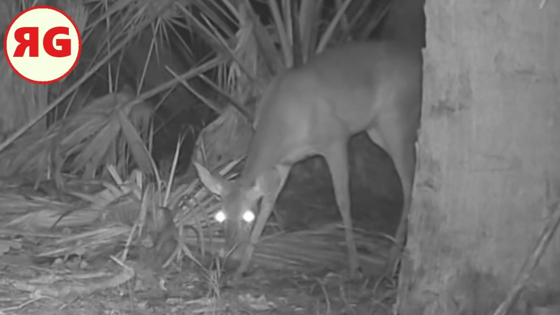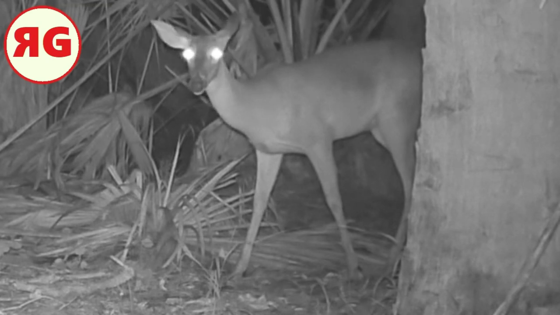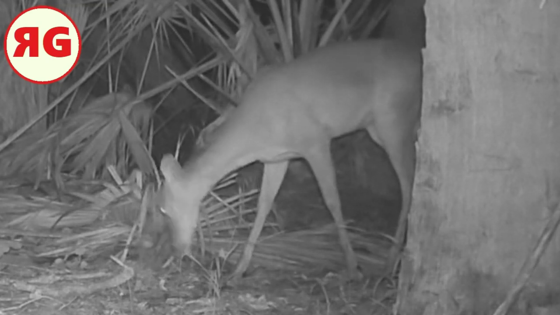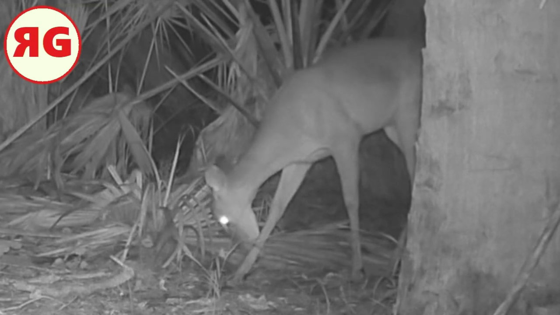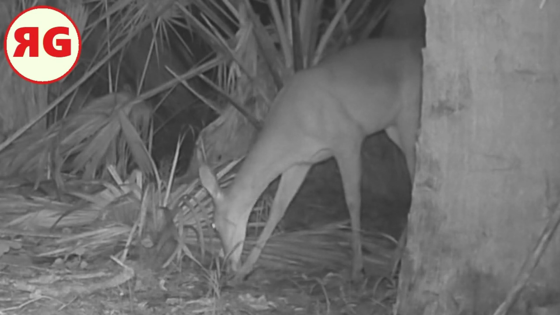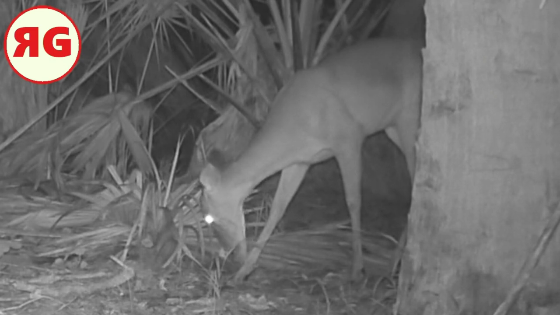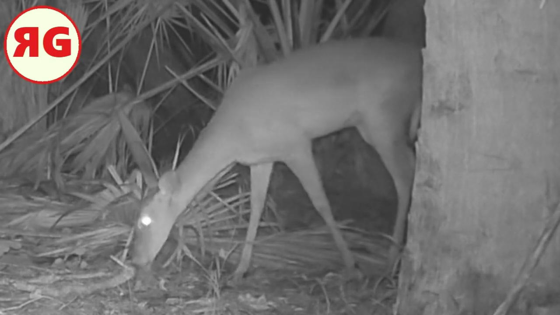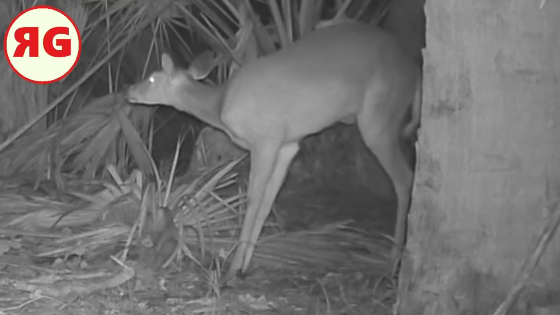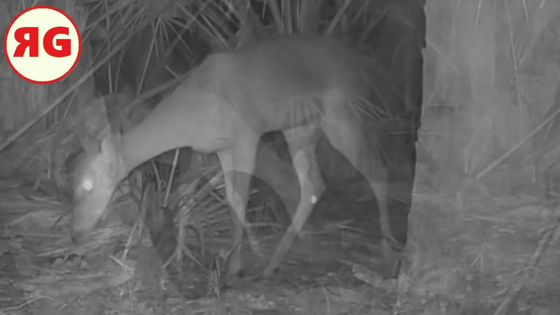Look at the eye shine on this deer, man. And these deer, if you look at the does and you look at the bucks, you can see that they're just built differently. Maybe it's the antlers, I don't know. But the does seem to be more streamlined, more sleek. You know, the bucks seem to be a little bigger, a little heavier built. This guy's obviously, well, she's not in any hurry, obviously.